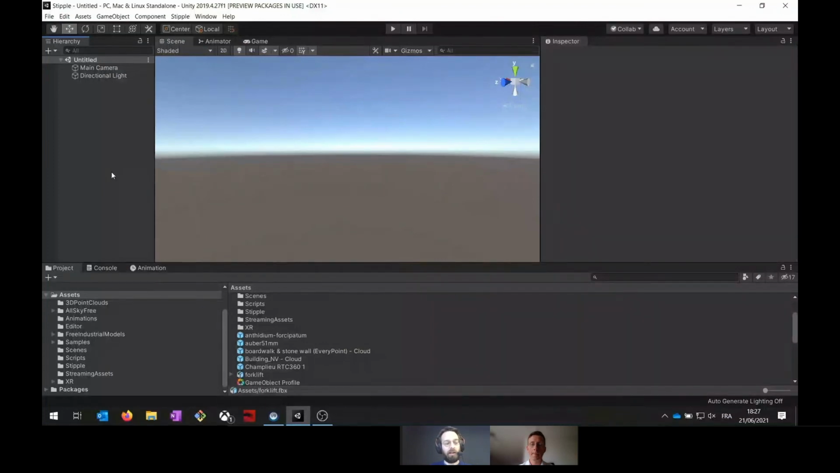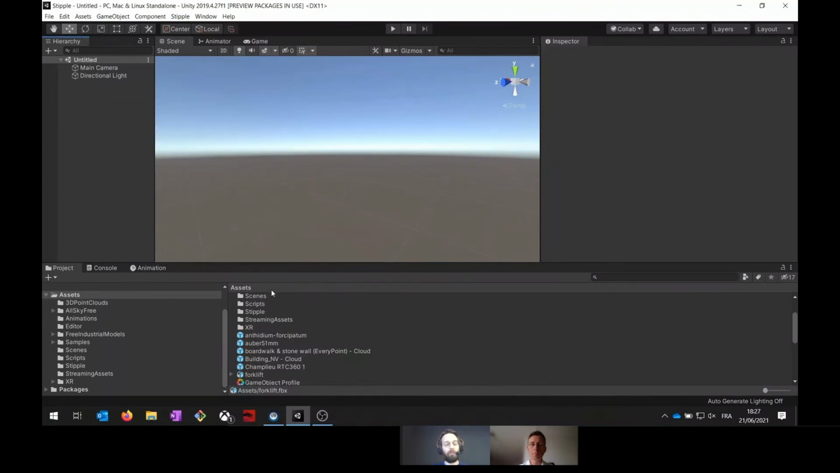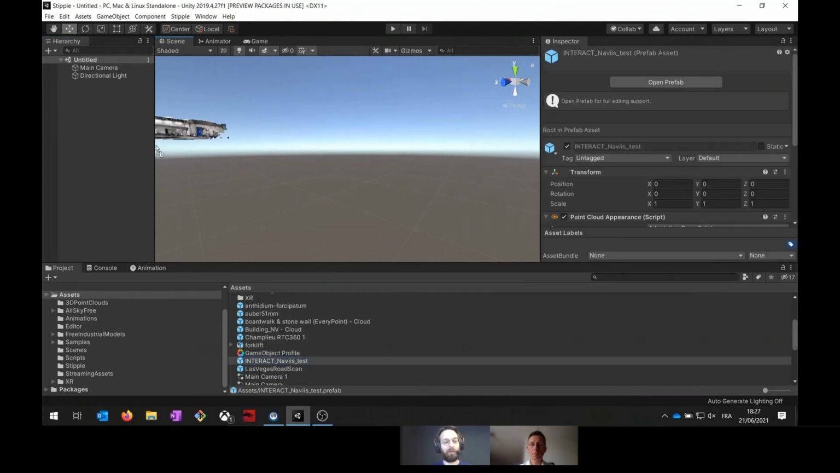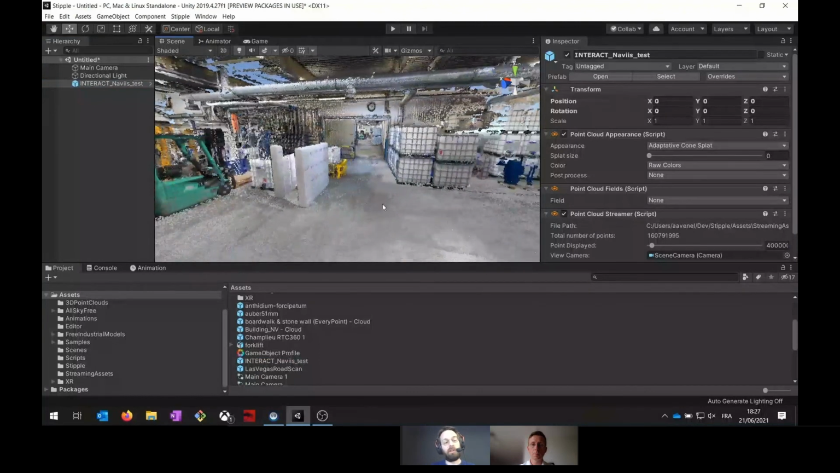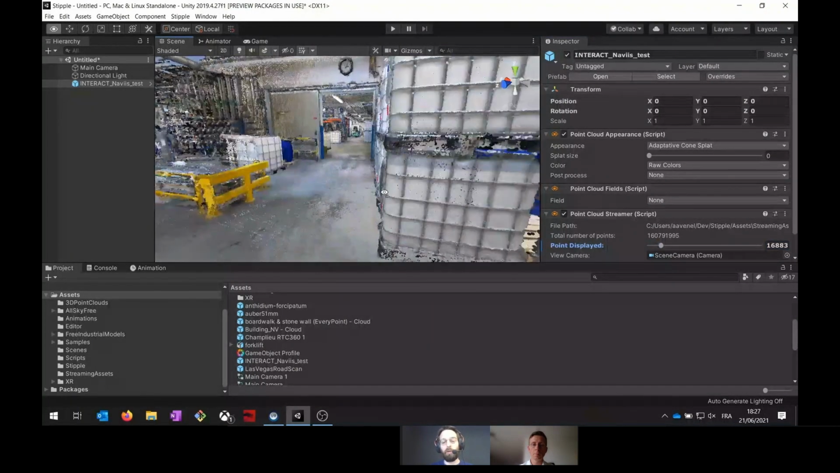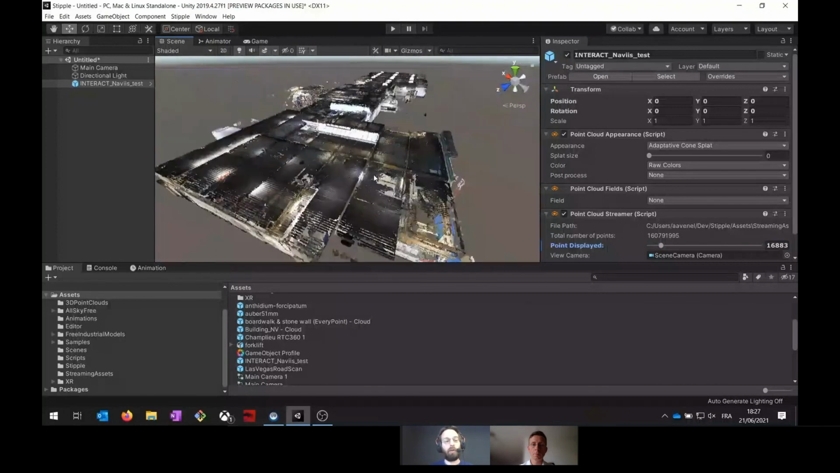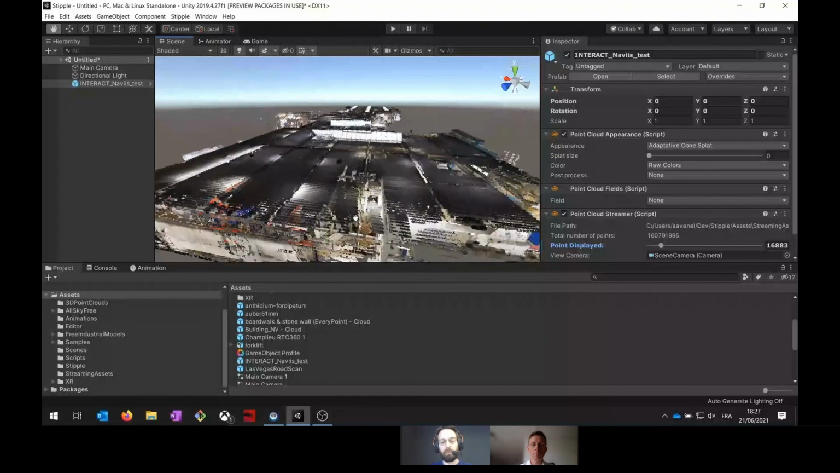So let's deep dive into Stipple. This is a video that has been a bit accelerated, but it's just to show you the full experience of Stipple within Unity. So this is Unity platform, and in a few clicks, I have been able to import my point clouds from Navis. It was in E57 format, so it's a well-known format for point cloud import. We are also able to handle LAS format and PTX format.